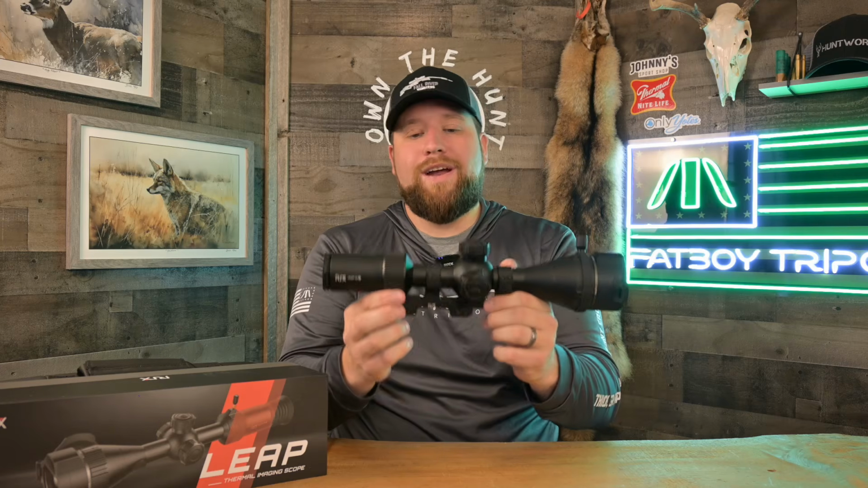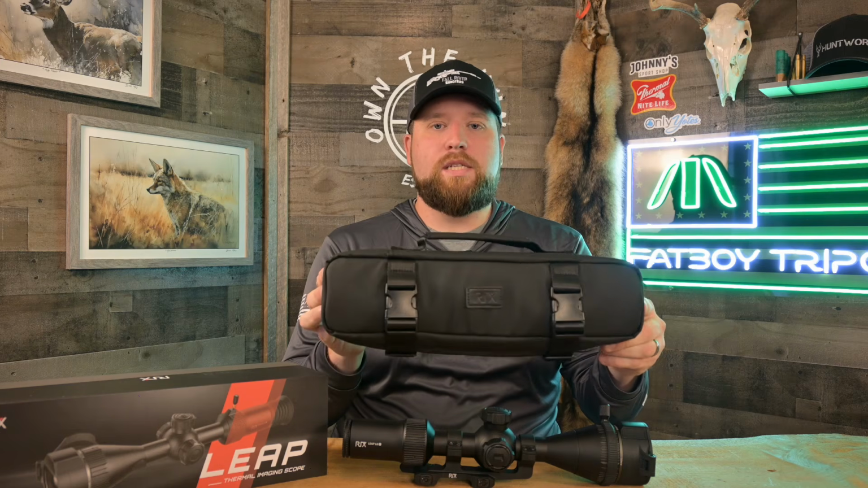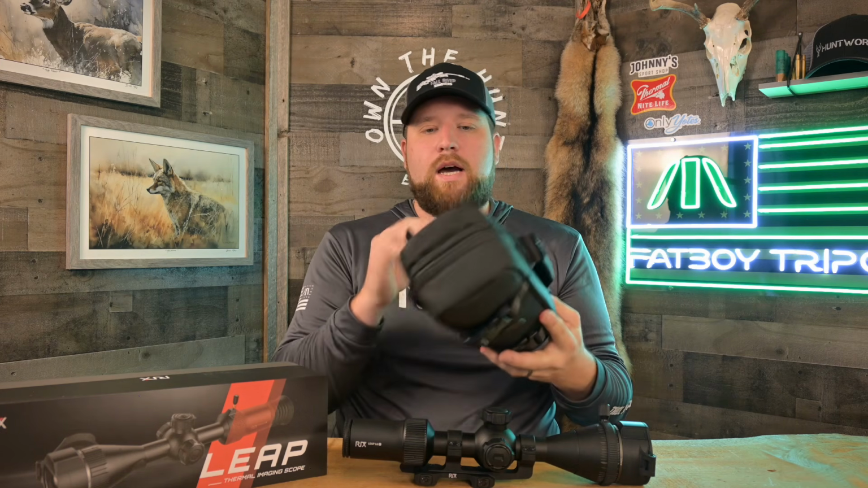$44.99, guys. I do want to quickly show you the case it comes in. So this is the nice Rix case. You're going to get the buckles to keep it secure. It comes with a charger, and two 18650 batteries, as I mentioned, you guys.